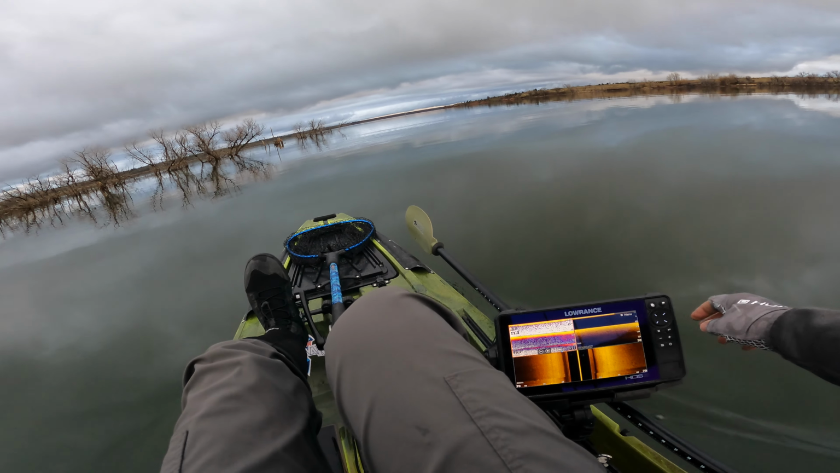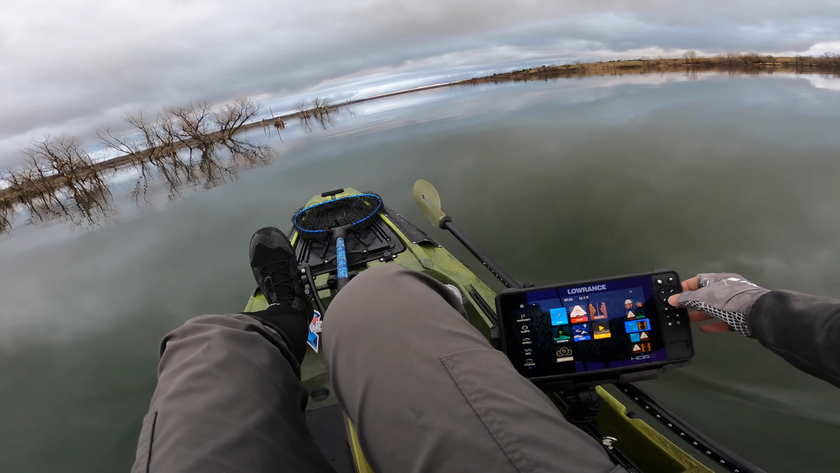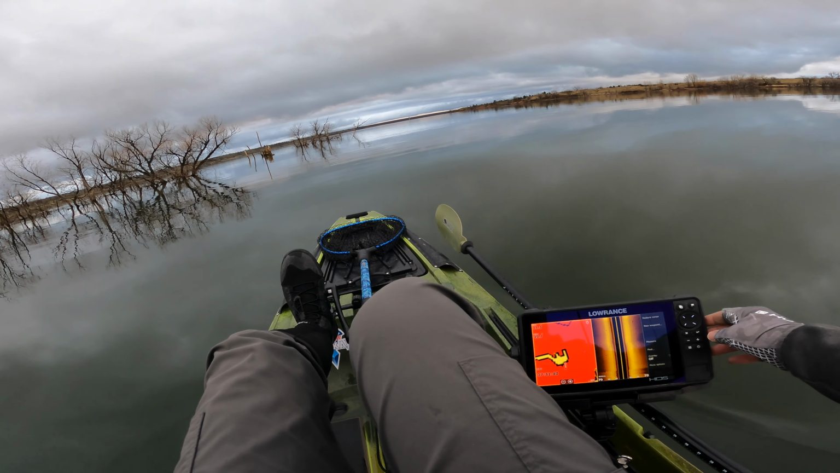Let's turn on the map function here. Let's get a different view. What else we got? We got map and side scan. Sure, let's do that. Looks like a good option.